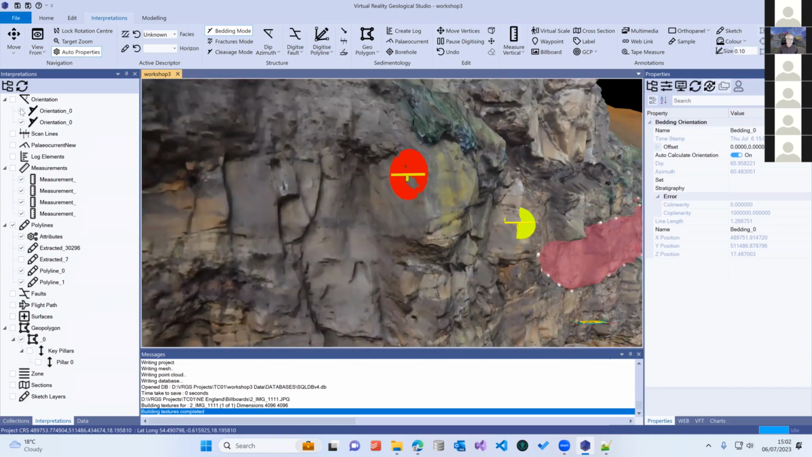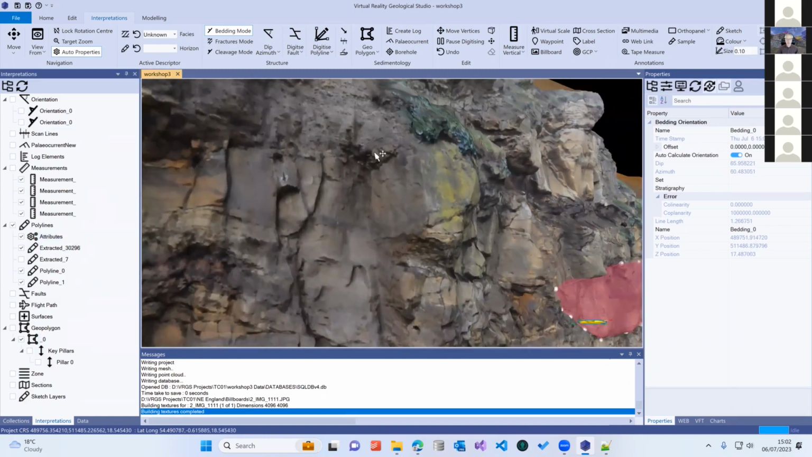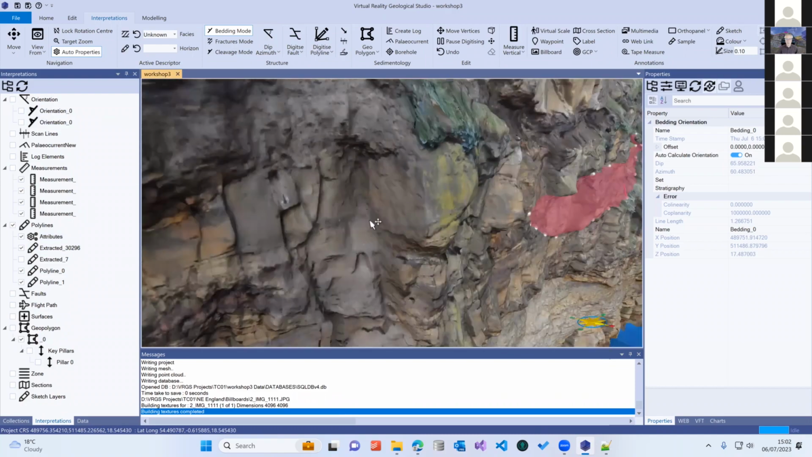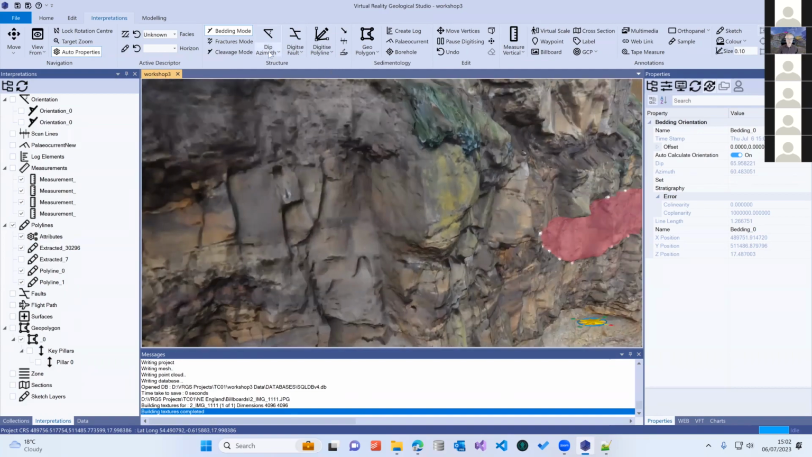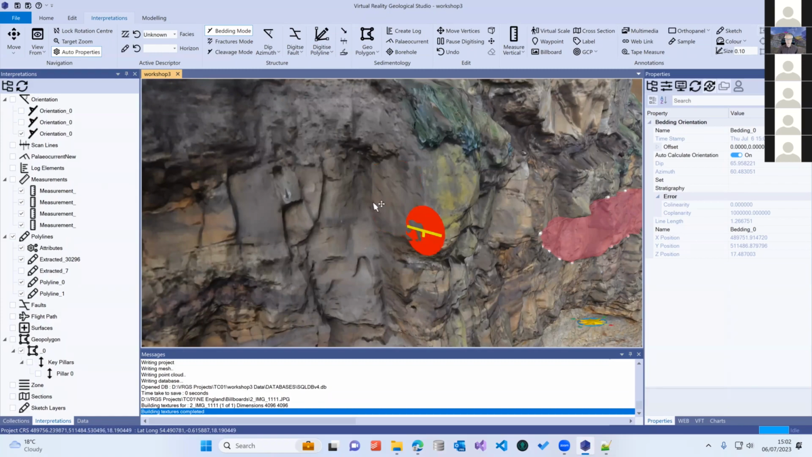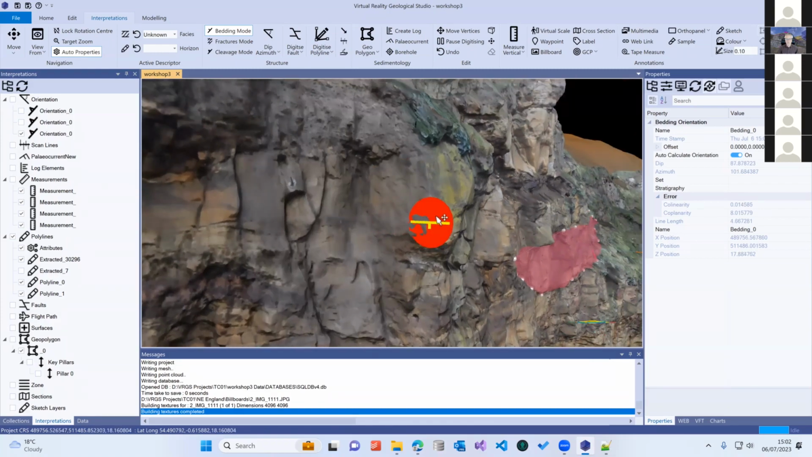Sometimes, let's switch these off. So if we've got an area like here, where we can see quite a big area of exposed joint plane or fracture plane, we might want to use the endpoints approach, where instead of just selecting 3 points, we can digitize multiple points around the outcrop. And it will calculate an orientation from those and attach it to one of the vertices.